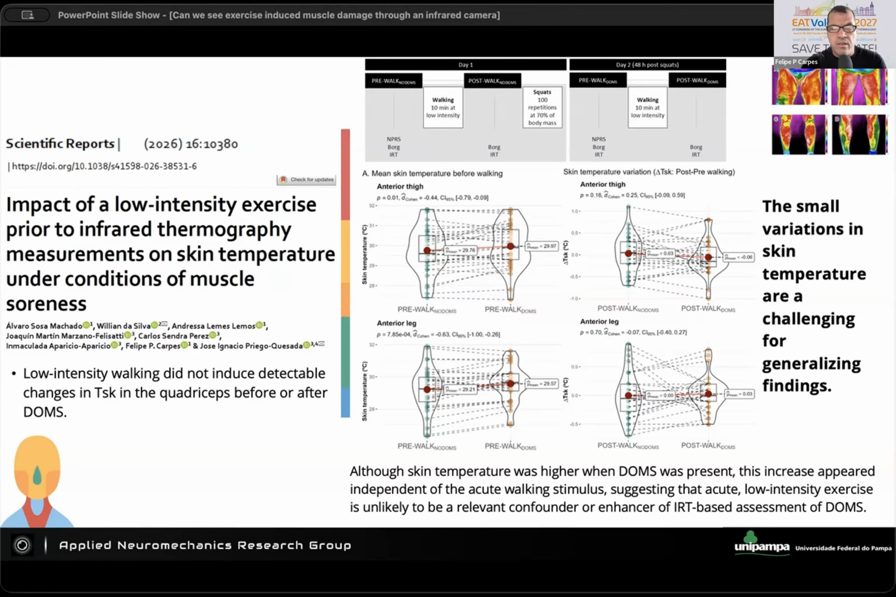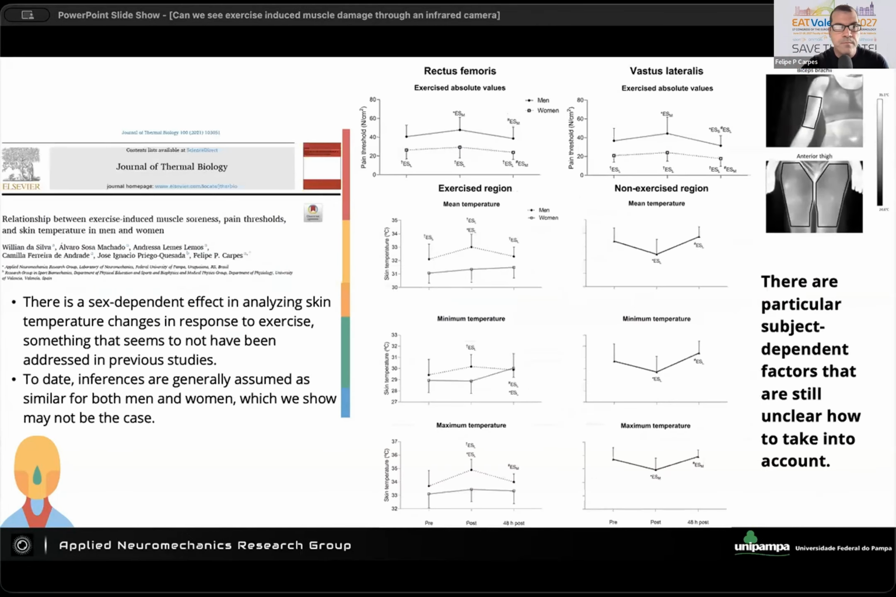And I'm showing this study here not to discuss the effect of the DOMS on the temperature, because that effect is not as clear as I would expect, but adding some low intensity exercise before a measurement following conditions of DOMS will not change the outcomes of the temperature.